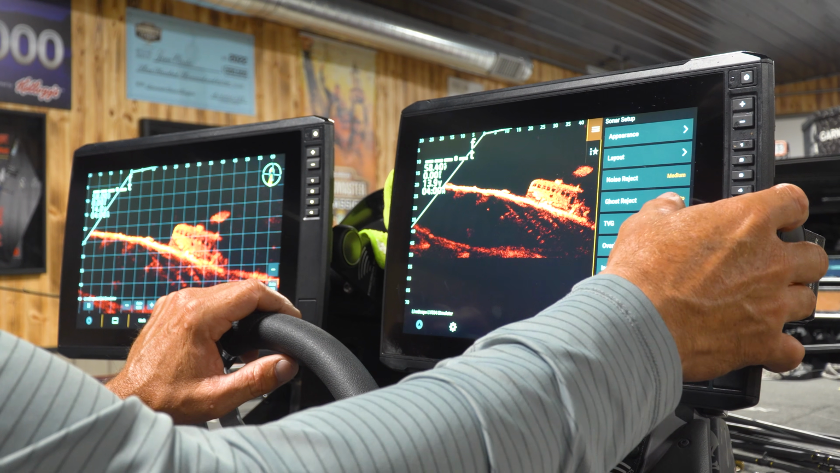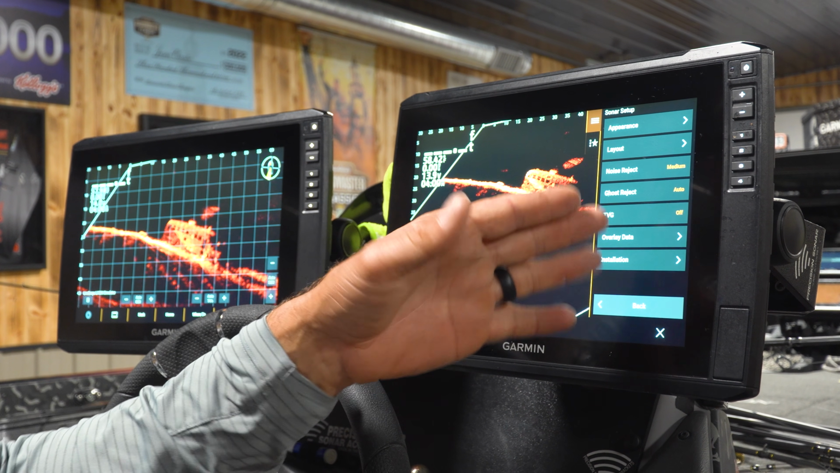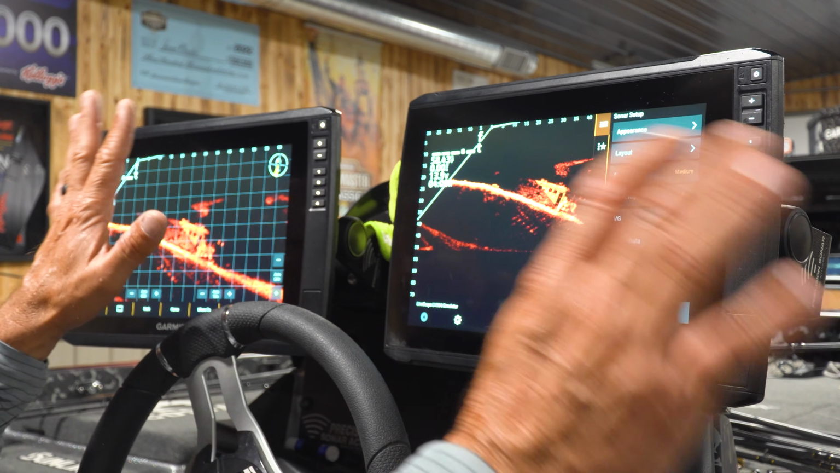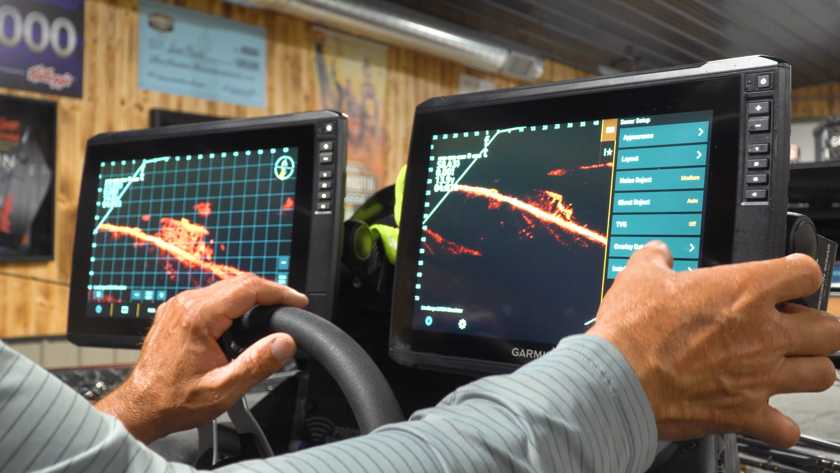Noise reject, medium. Ghost reject, auto. TBG off. I know that some guys are running low and all of that, but that's pretty much what I set it on. And that's really it. I do want to hit on one thing. I'm going through the whole screen.